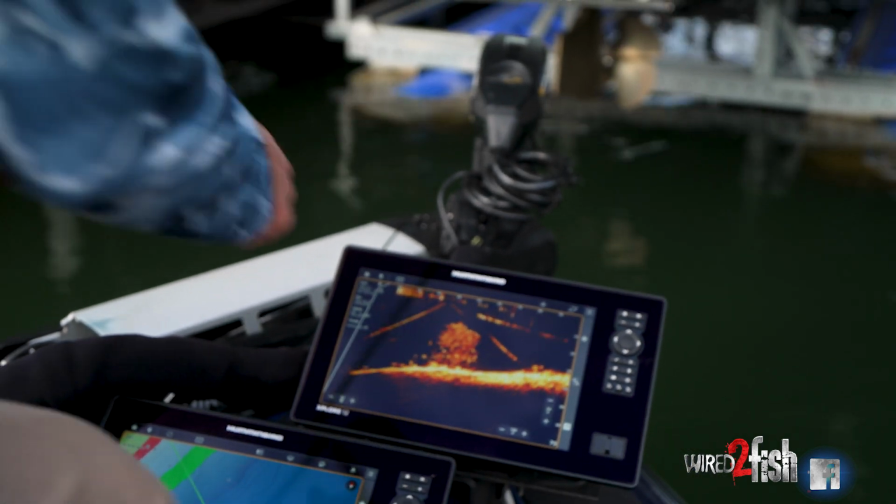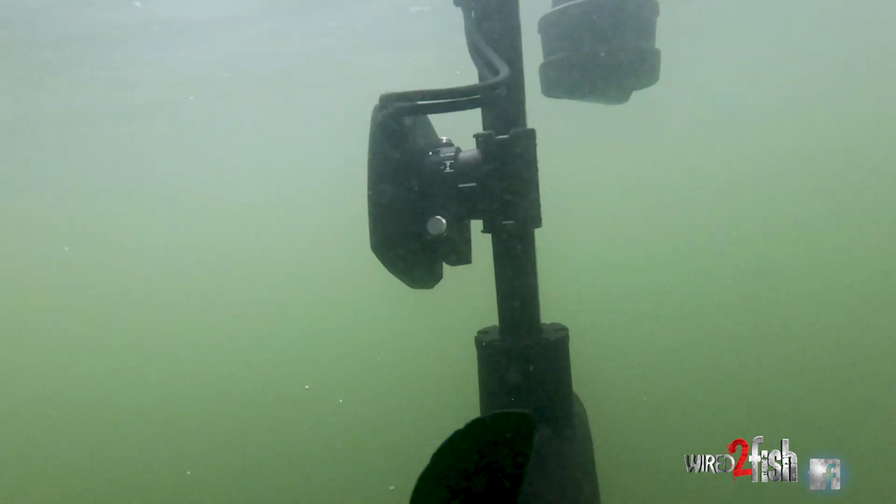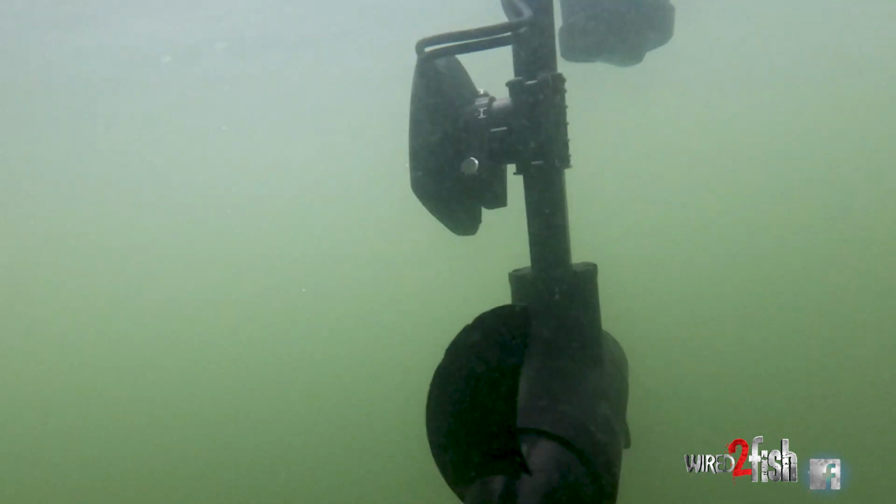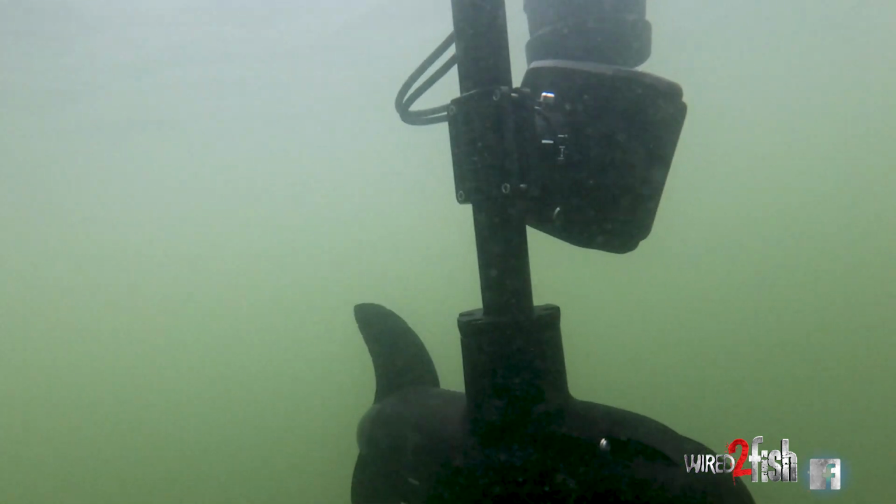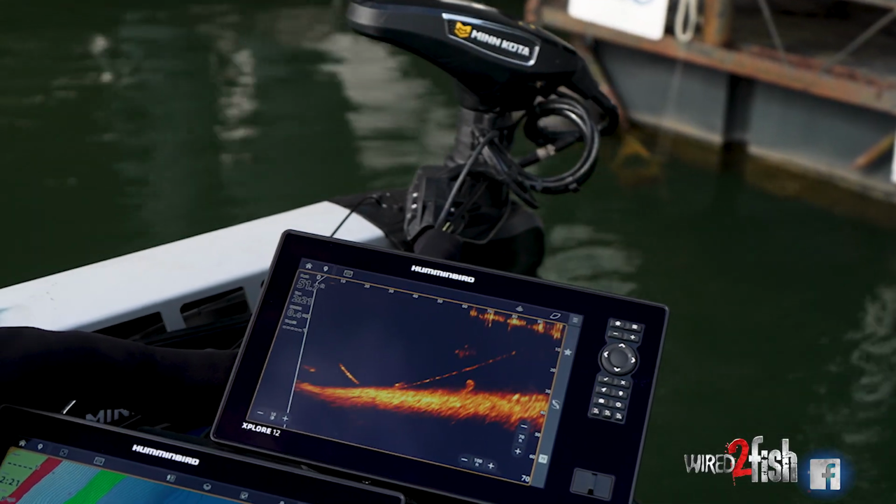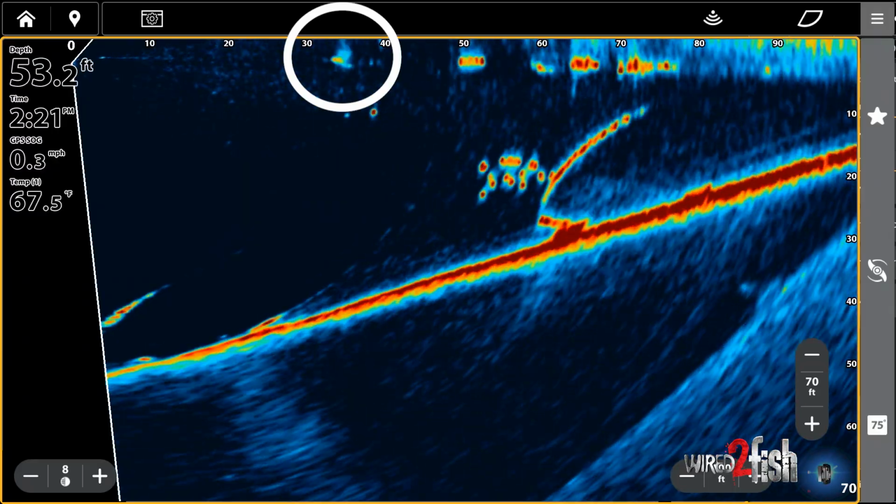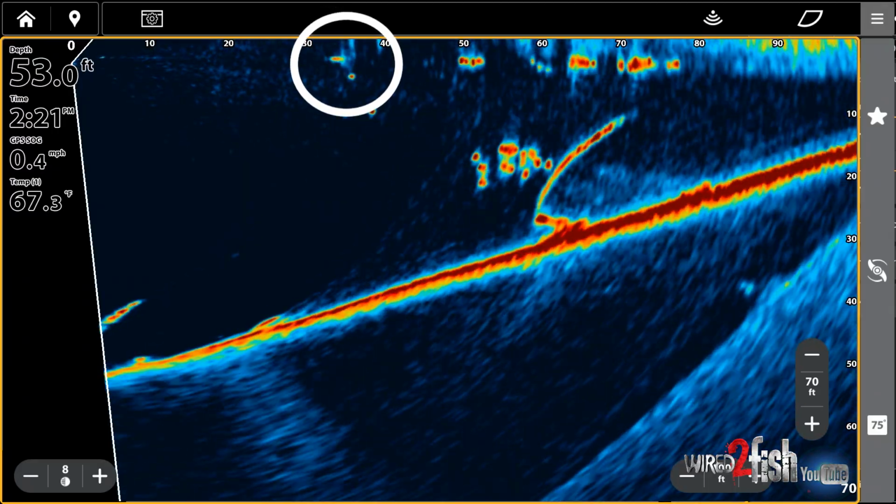I mean, you see up here, this is the marina wall. We're sending this spoon way back. Another important thing that, you know, we've really improved with Mega Live 2 is just how reactive the system is. When I turn it and I see a school like that, I just know I can immediately fire over there and be on them.